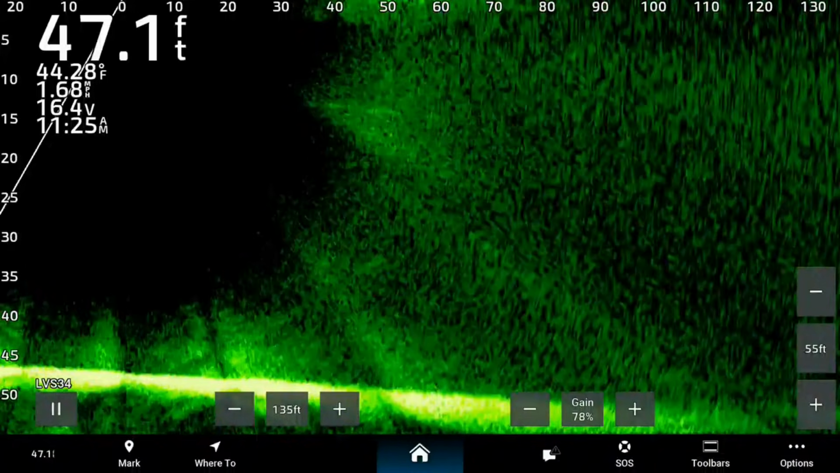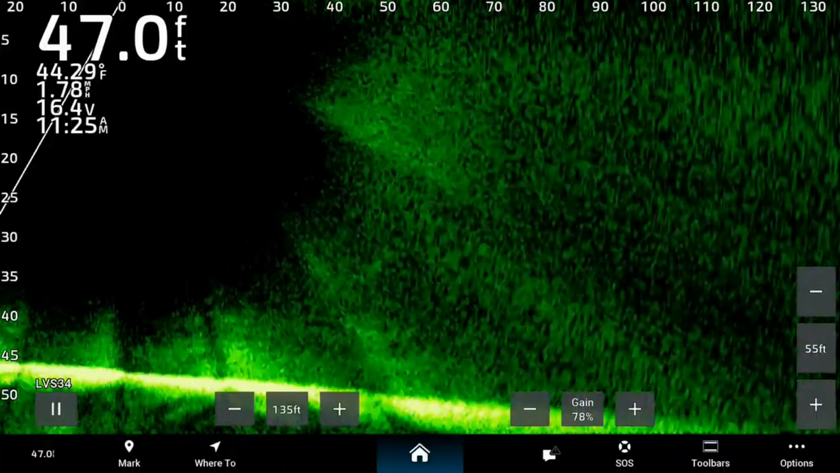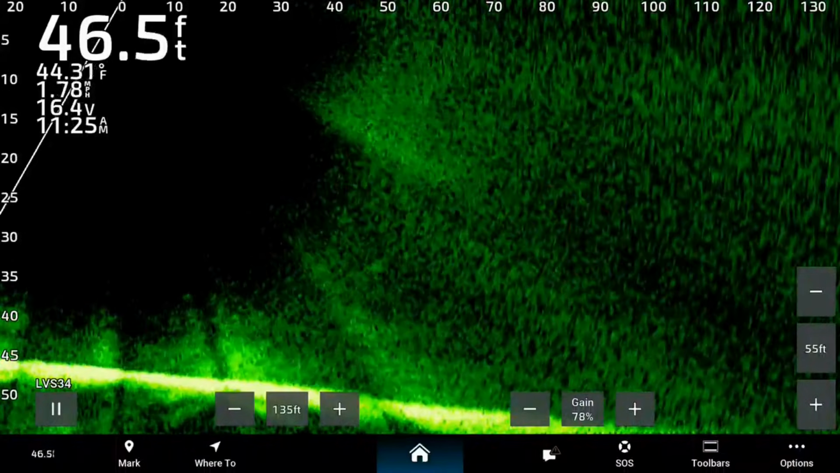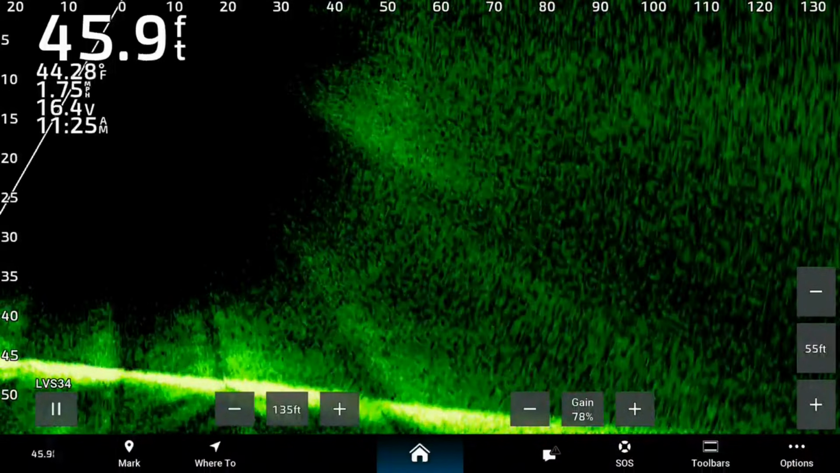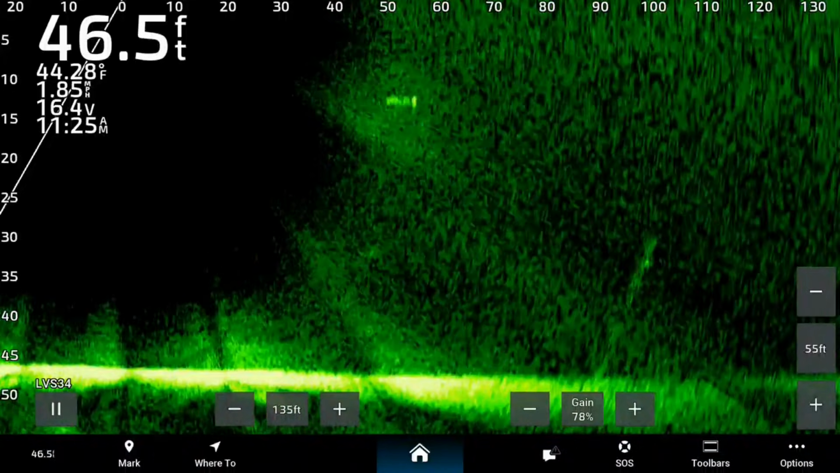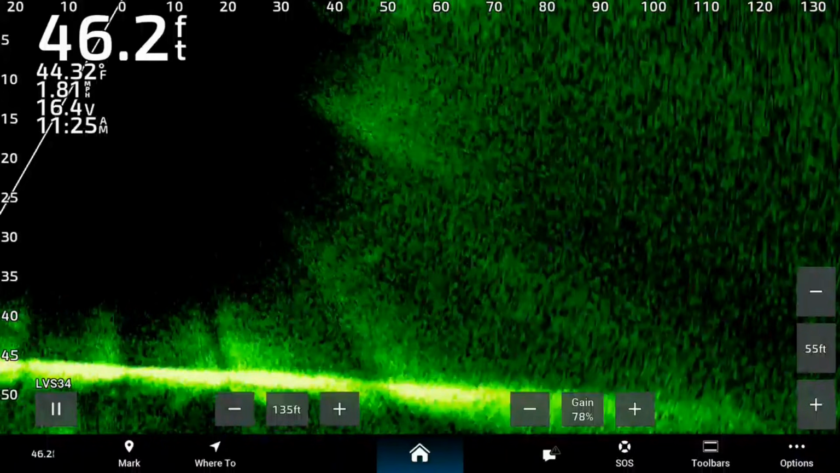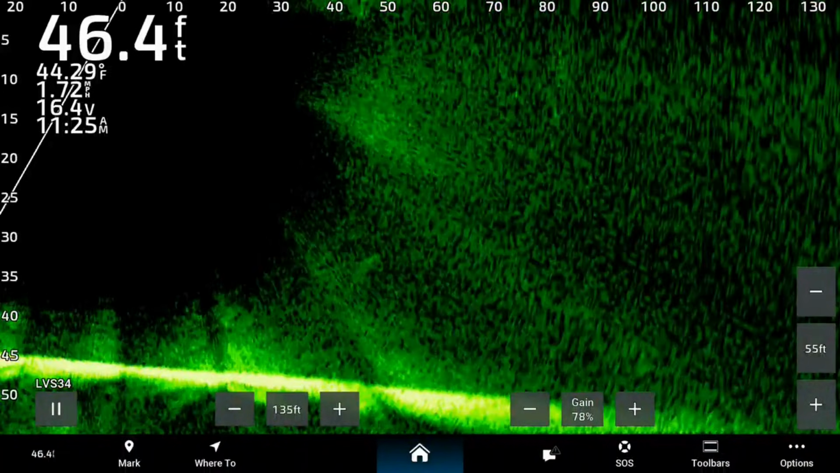Just not picking them up. All right, so I think we're maxed out. Probably that 100-foot mark is probably going to be, as far as trolling with the downrigger goes, about our max. We have a really good return on that 50-foot mark.